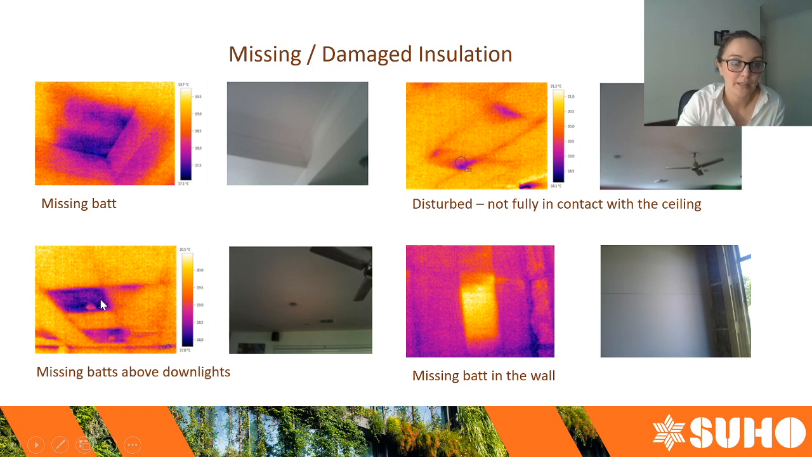This one here is another very, very common thing that we find, in that the downlights, there's two downlights here that you can see, and the insulation bats above each one it looks like they've been completely removed. So the insulation gets laid in the ceiling by one contractor, and then the electrical contractor comes through a few days later and moves the bats out the way in order to do their work, plug their stuff in, wire their stuff, whatever, and then they don't put the insulation bats back, and any normal homeowner won't think to get up into the ceiling to make sure that their insulation is actually being put back.